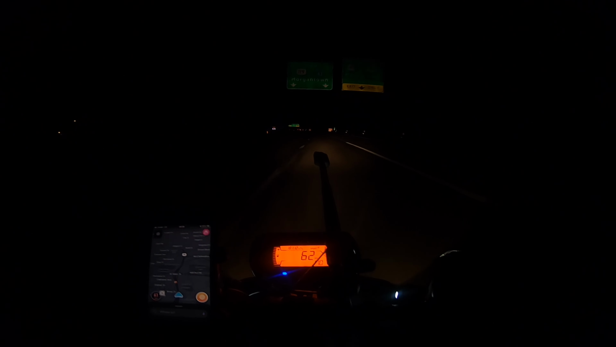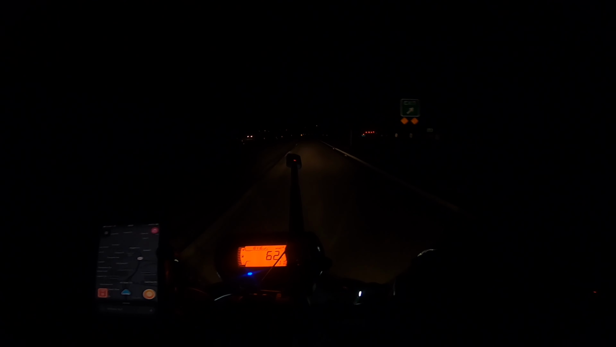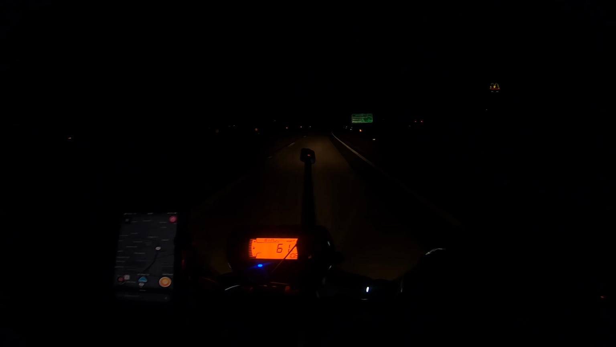As long as they cut the center grass, you can see pretty good in the median there. West Virginia, on the other hand, is really bad about cutting the median grass. They let it grow up 3-4 foot tall, and that just creates a sketchy situation because you can't see what's in there. At least here in Pennsylvania, they're really good about cutting that center grass.